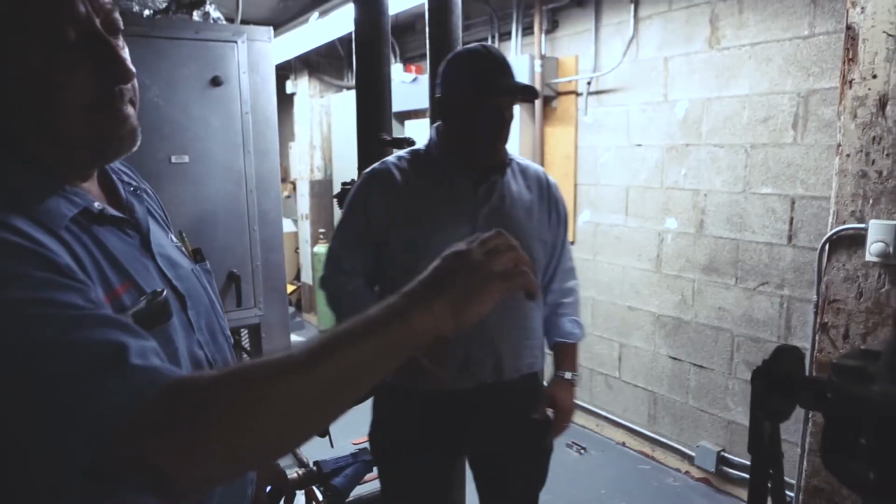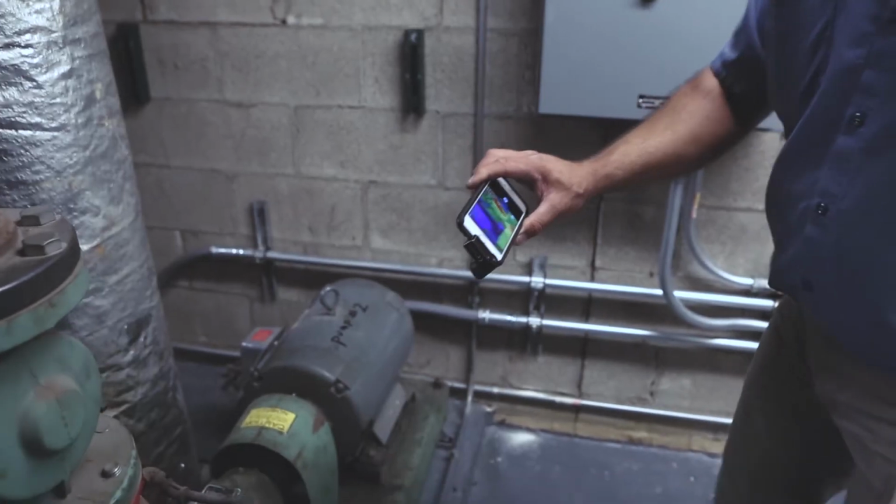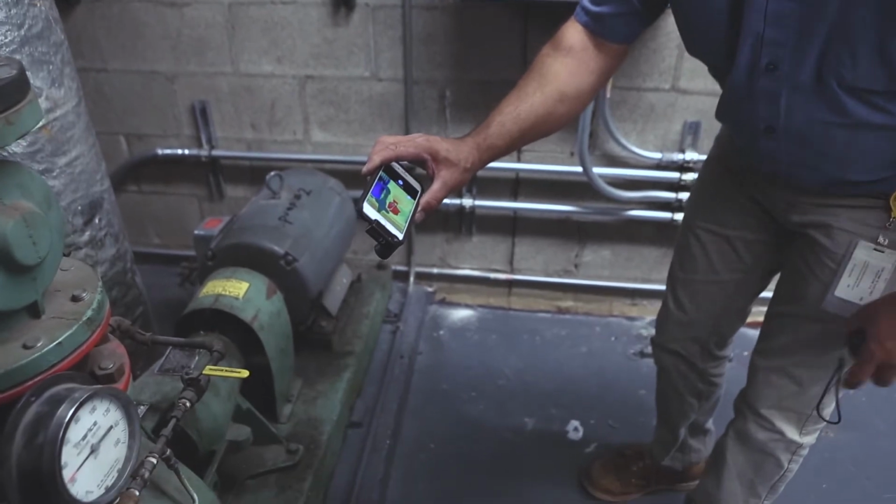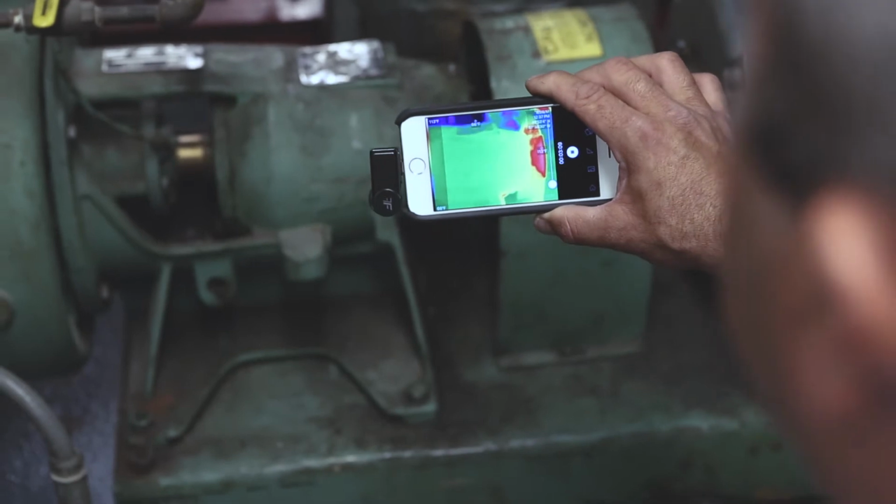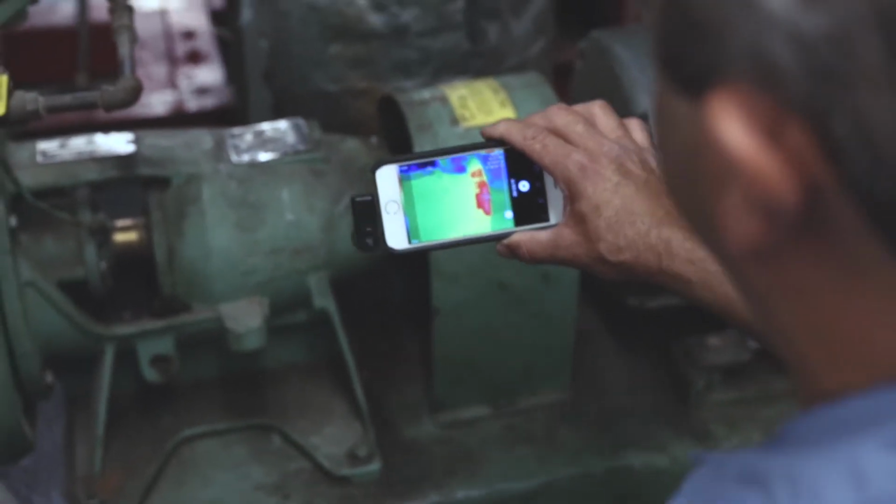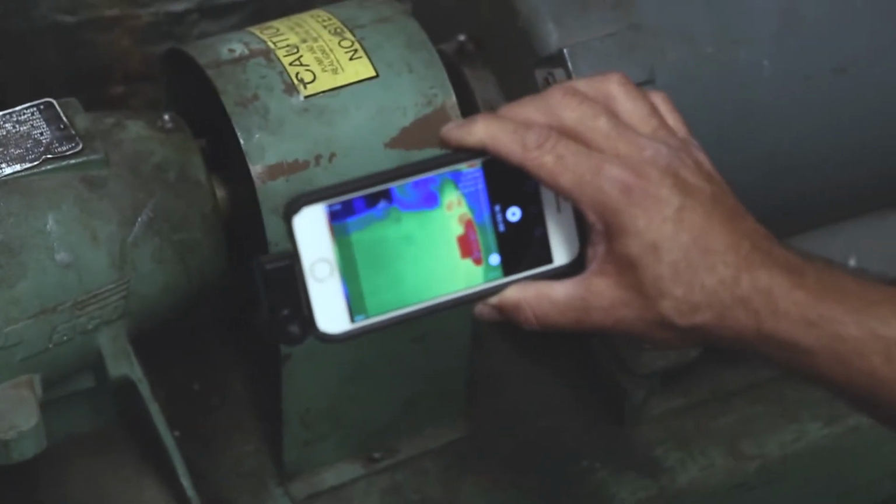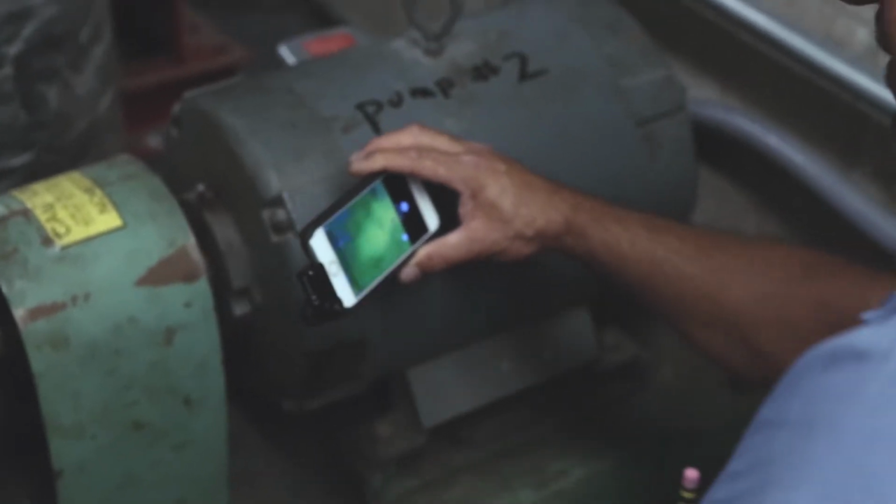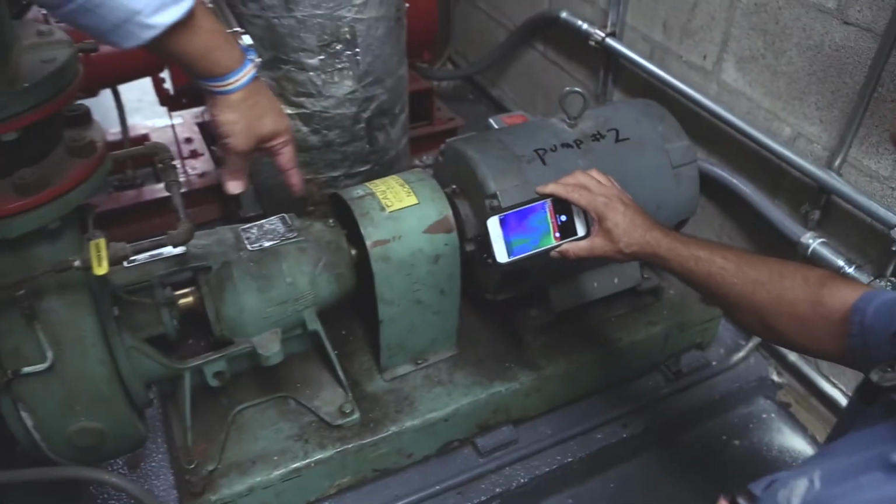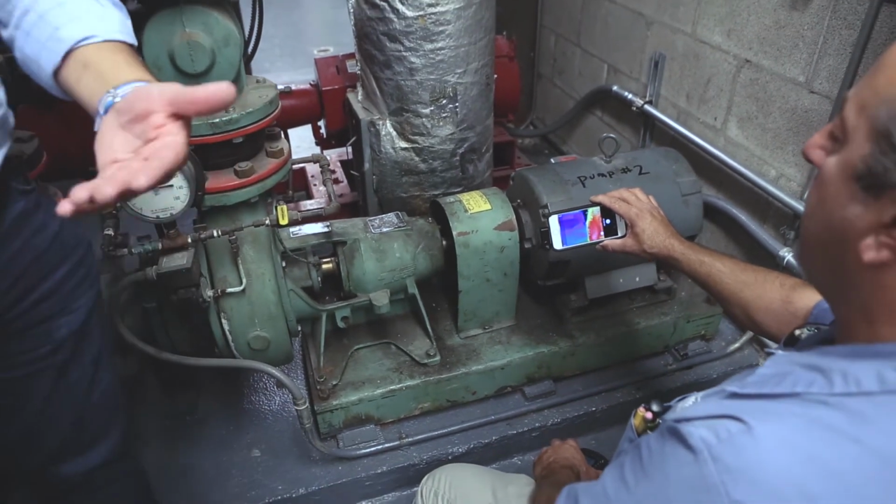Here's a scan of some pumps, my pump system. I'm going to walk over by the motor. Here's your motor that's actually in use right now. Here's my pump bearing assembly. 102 degrees there. We have 113 degrees by the coupler. This will tell you if you have a misaligned coupler. If you have misalignment on your coupler, you'll have high readings on your temps here. So if you had a misaligned coupler, you'd get the high readings on both sides, probably. Yes, one is probably right, but if you had both sides, that means that you're out of alignment.